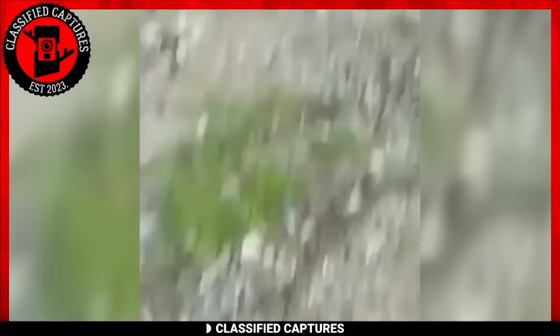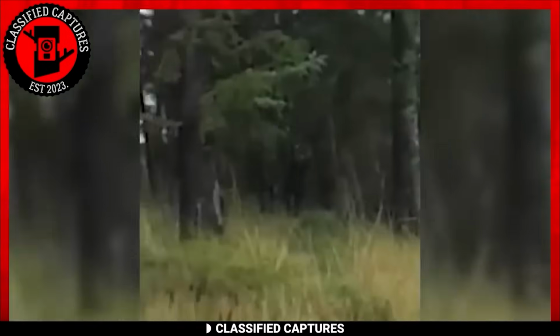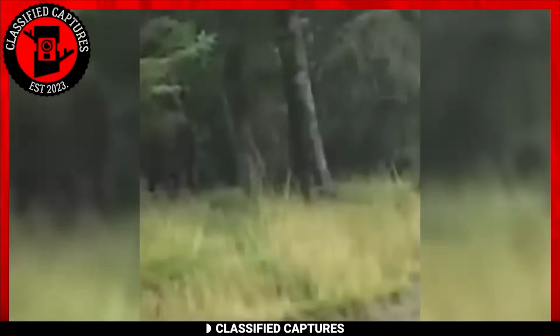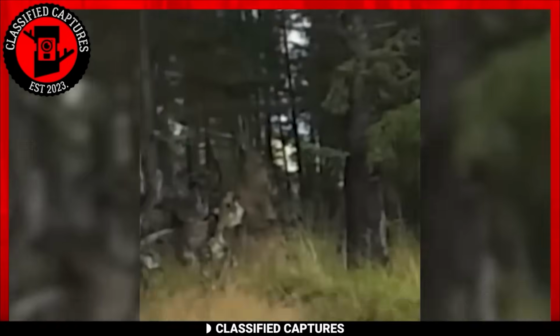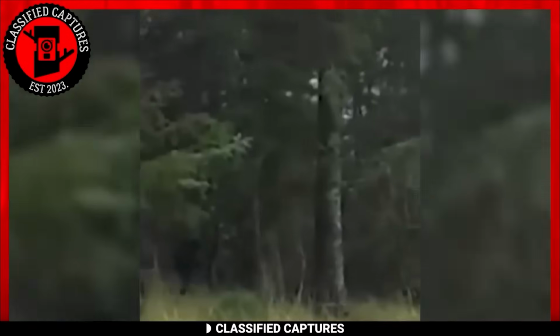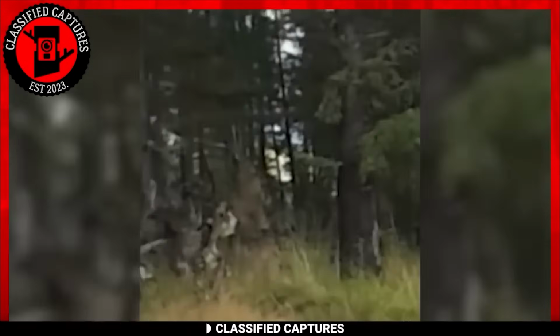Two adventurous individuals were deep in the woods when their attention was captivated by an enigmatic sight among the trees. Behind that tree there, do you see it? There, look! It's moving! Where? Now, what was that? It was a towering creature notably resembling a massive primate traversing the terrain on two legs.